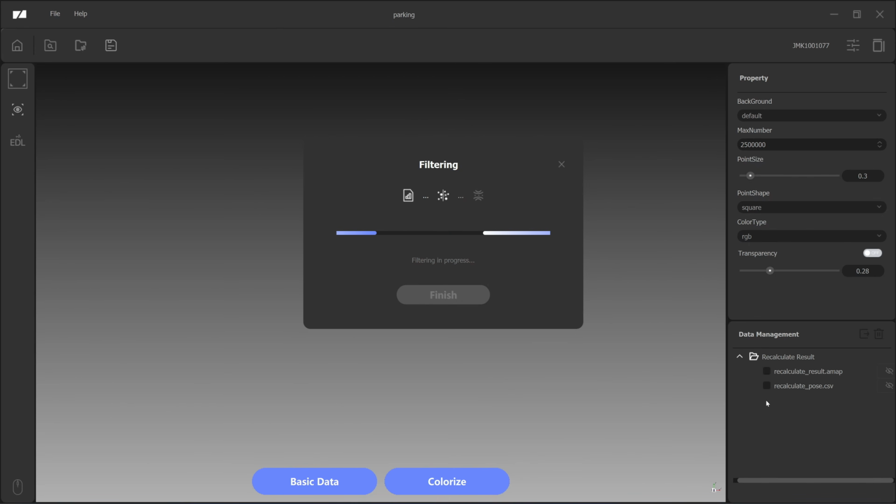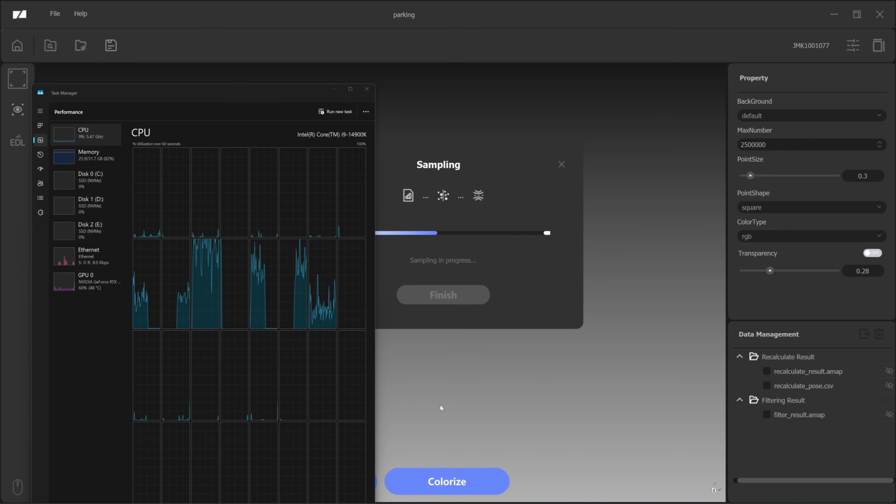Okay, when each process is done, on the right of the menu, a file comes up. It's recalculate result.amap. This one is the raw point cloud that has been processed with the SLAM algorithm, and the second one is the recalculate post. This one is the trajectory. The path that you walk while you are scanning, it's just the coordinate of the LiDAR scanner while you are scanning.